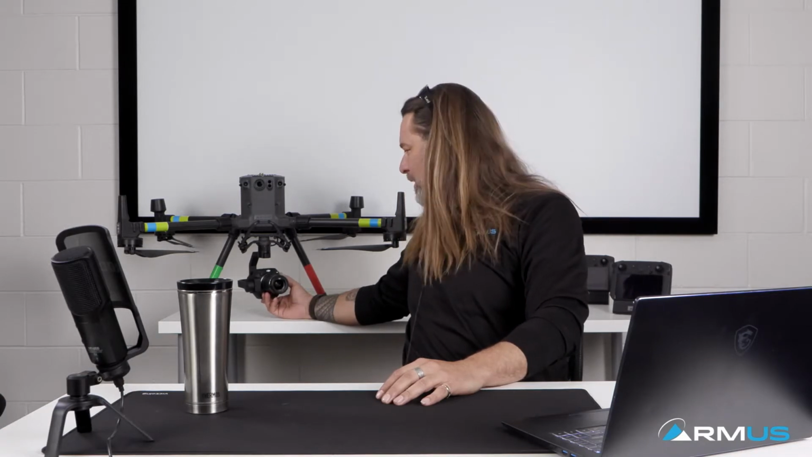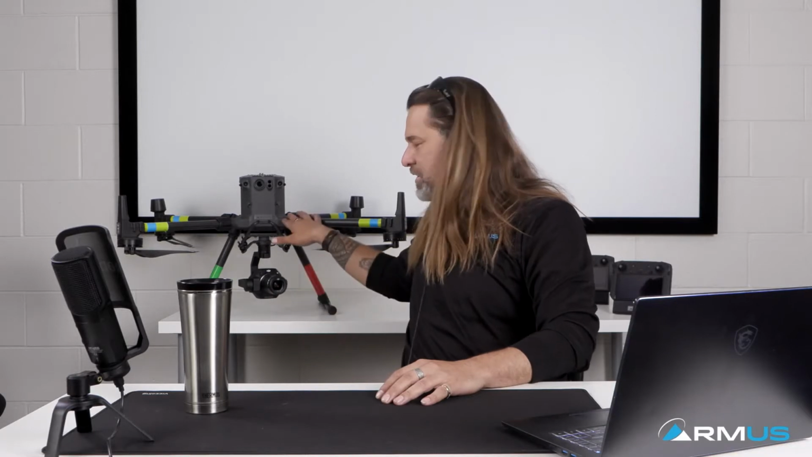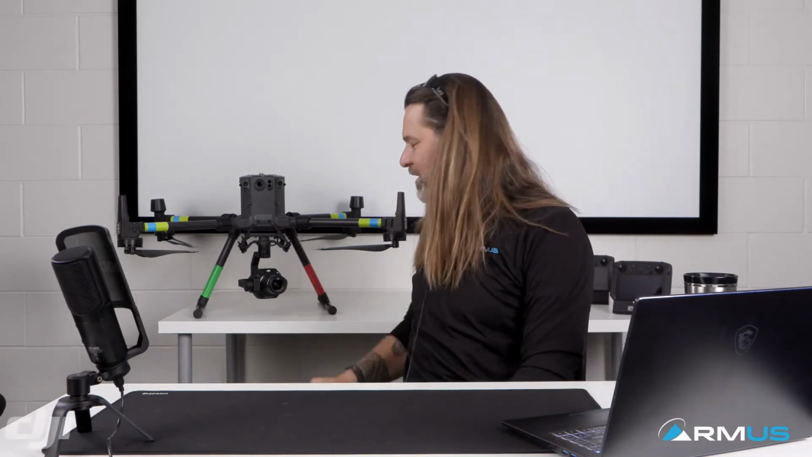Unfortunately, I've only got a P1 in my hands. I did have some time to mess around with the L1 back in December. Thank you to DJI for allowing me to do that. But as far as the M300, the combo of this, I'll move my coffee cup out of the way here. This combination right here is fantastic, the P1, and we're going to learn a little bit more today.